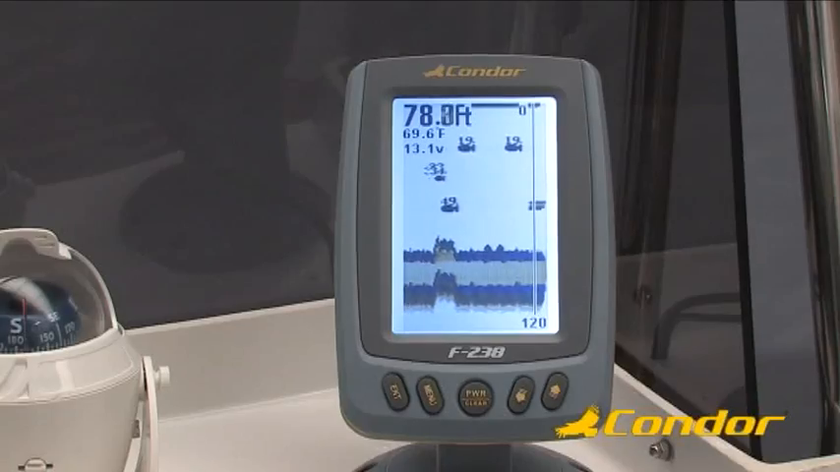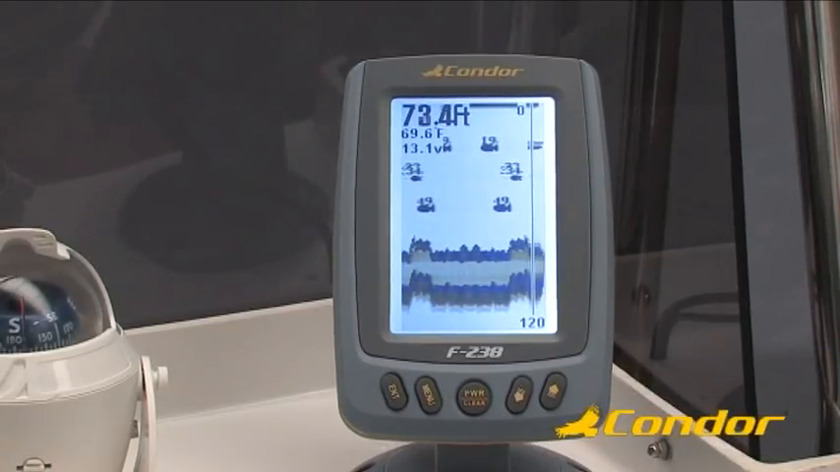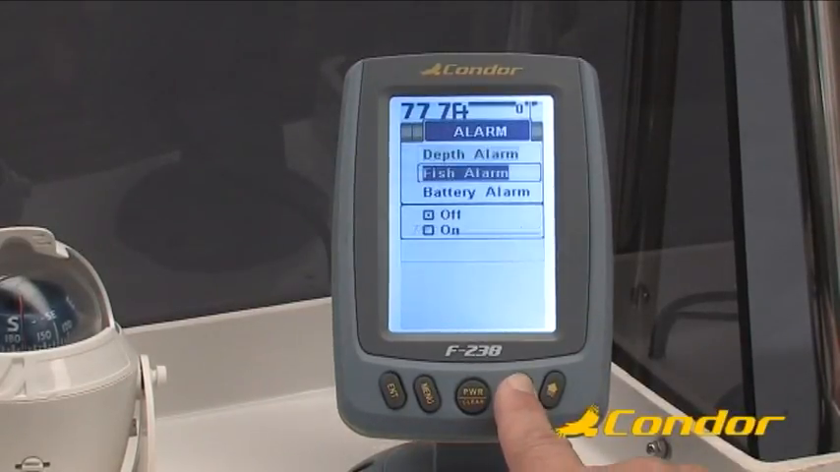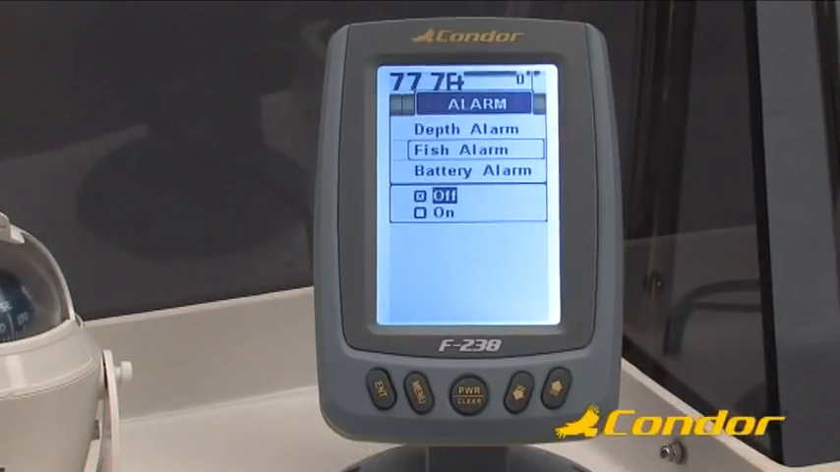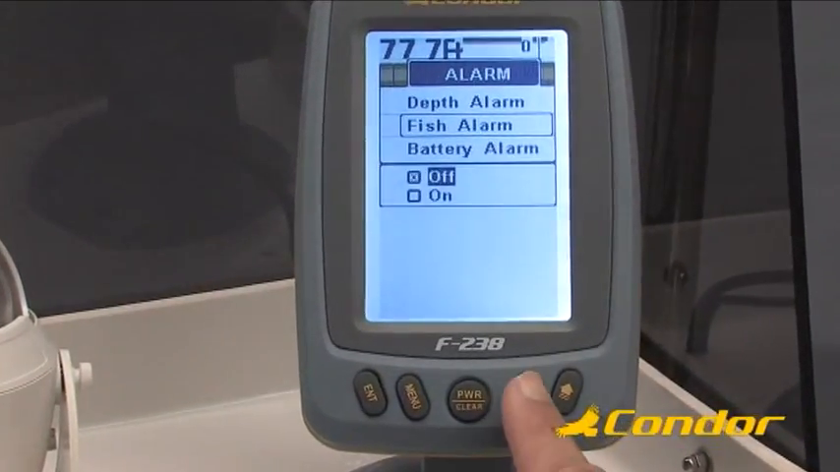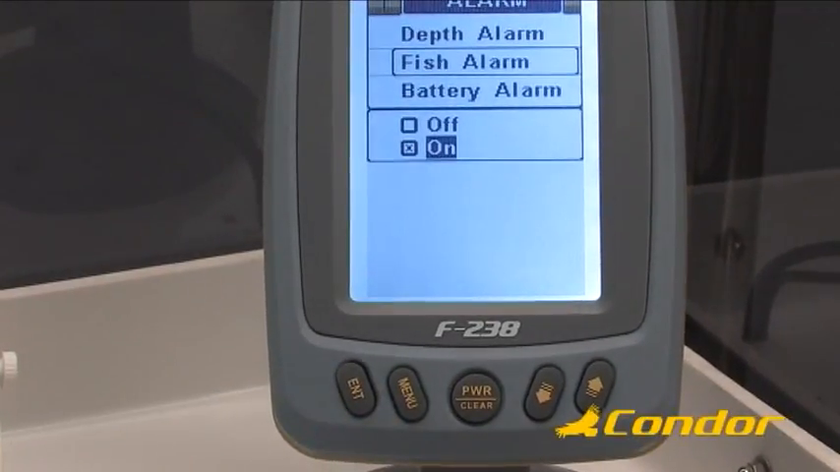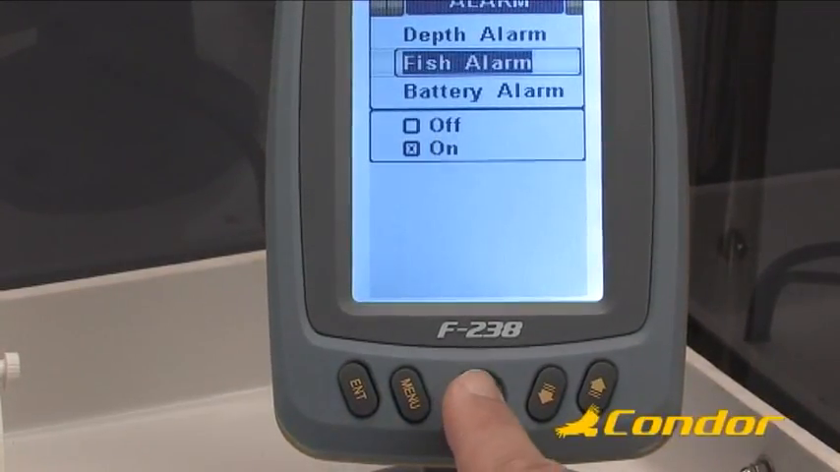The second available alarm is the fish alarm. The fish alarm is triggered each time the Fish ID function identifies a suspended target and shows it on the screen, producing an audible alarm. The fish alarm can be set on or off by highlighting the relative item in the alarm menu and pressing Enter. Then, using the up or down arrow key, highlight the desired mode and press Enter. Finally, press Clear twice to go to the normal operation screen.